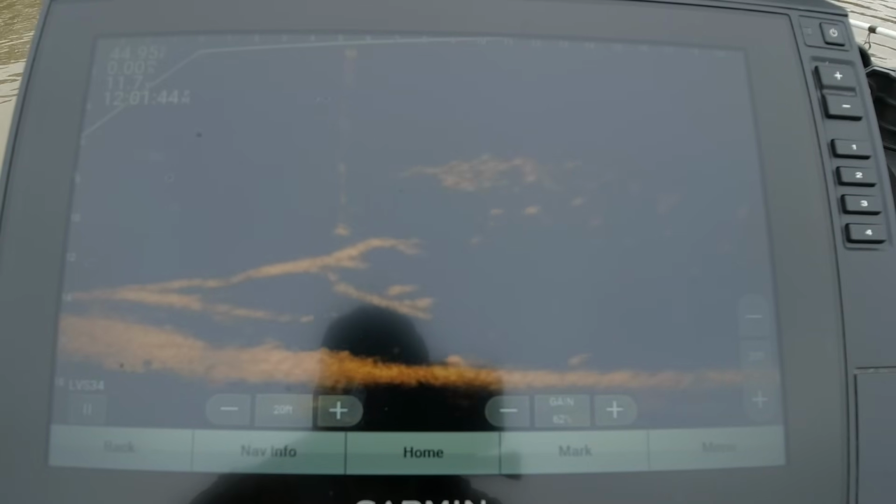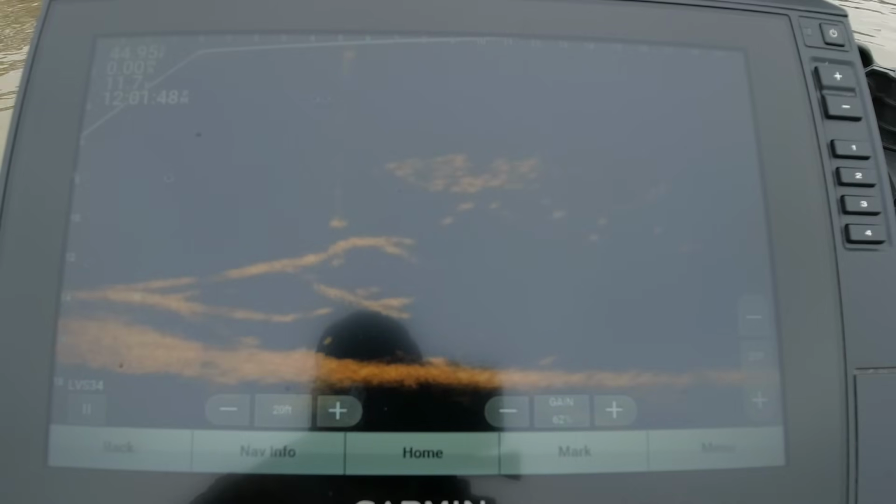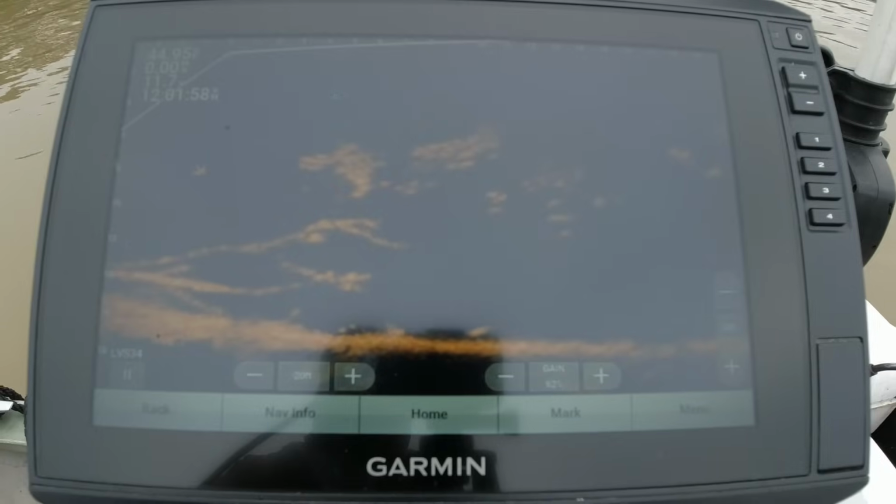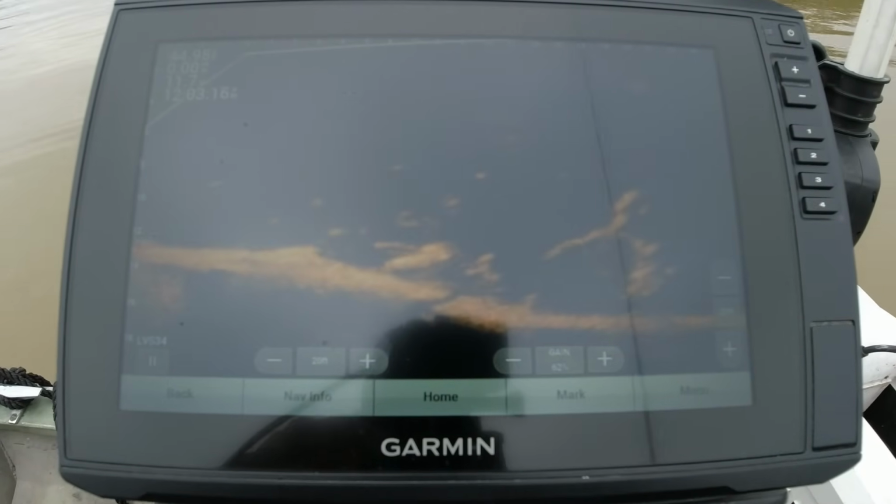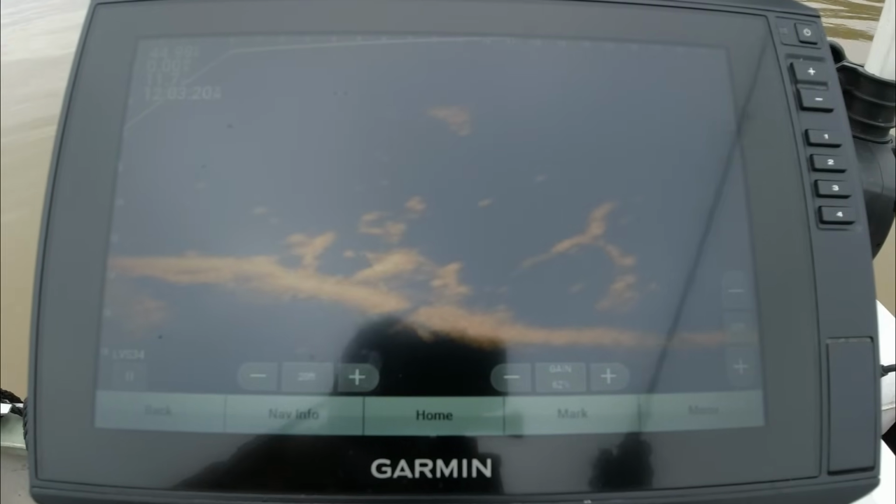Come on, give me a little movement. Alright, here we go. Come on. Nope. Alright, he's standing up. Come on. He came right up to that limb and stopped. Head joker. Alright, guys. Here go a couple more. See if we can get on these guys without them spooking off or not hitting the bait.